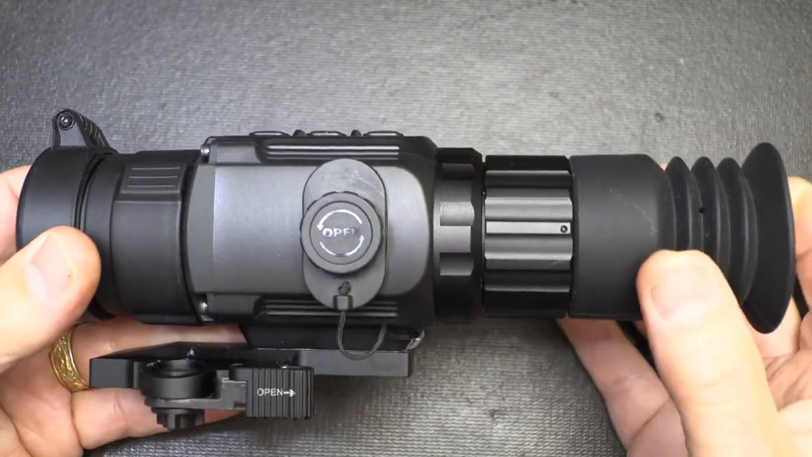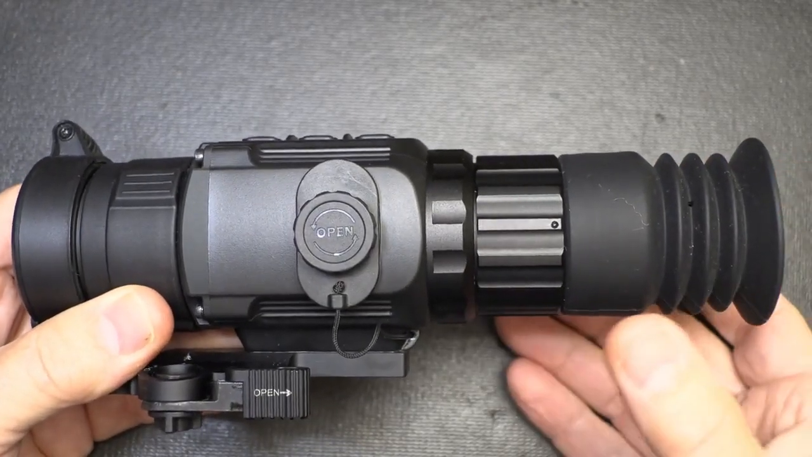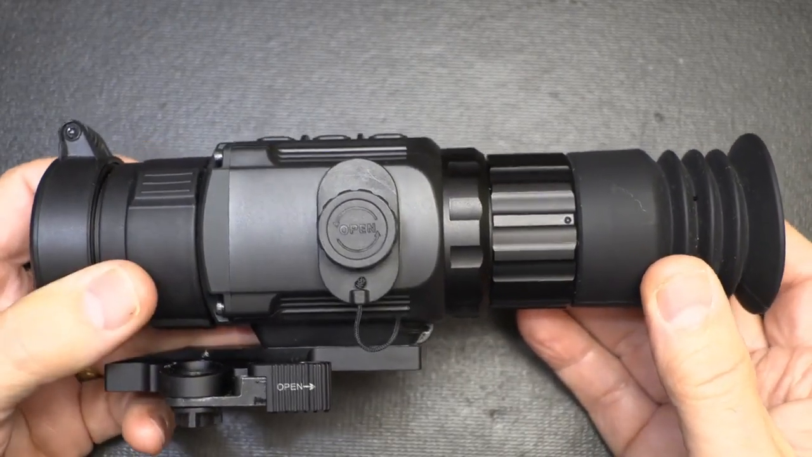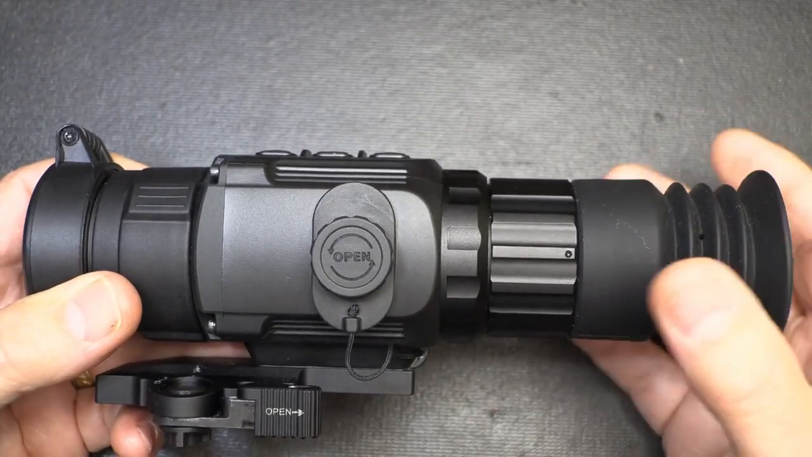Now, while this does take video, and we're going to be looking at the different video, it does not show the screen manipulation of the modes, the changing. And really, I couldn't get any information, and it's very difficult to attach a mount to be able to check that out through a camera.